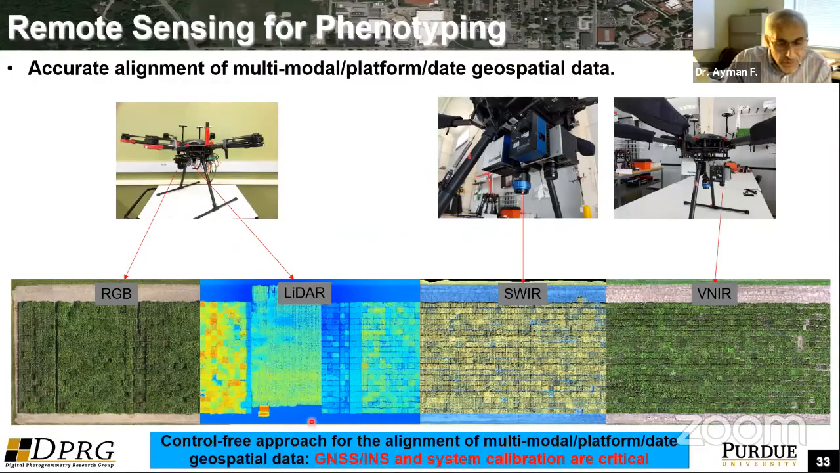So the other thing is that the requirement here is that you would like to have this system operational without too much investment in the infrastructure, for example, establishing the ground control points. So one of the target functions is that you'd like to do this at the field scale without establishing control. So that's what we call a control-free approach for the alignment of multi-modal and multi-platform data sets. So we'd like to rely on the GNSS, INS units, as well as the system calibration activities.